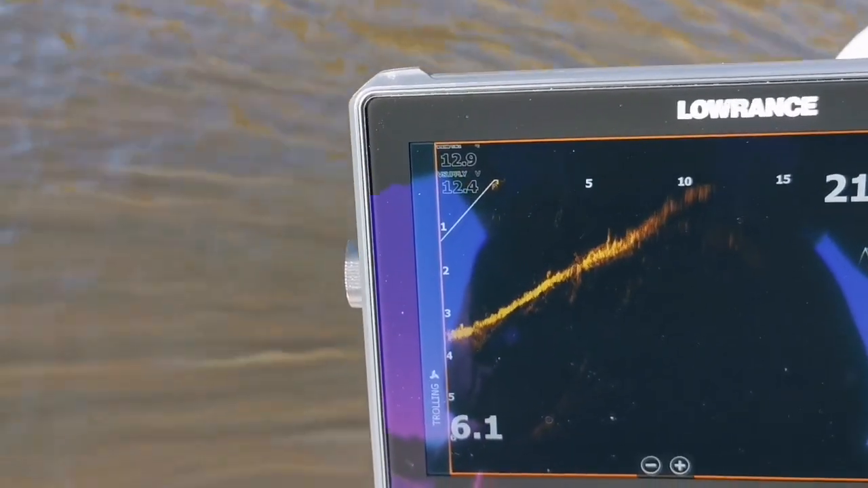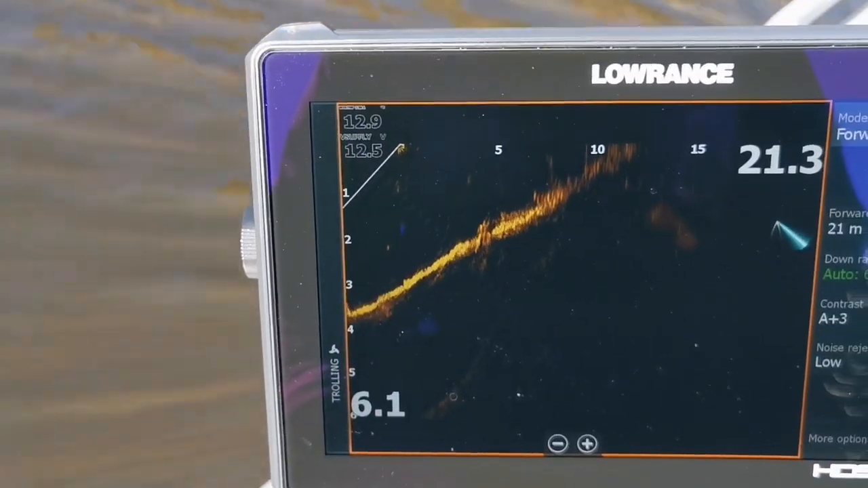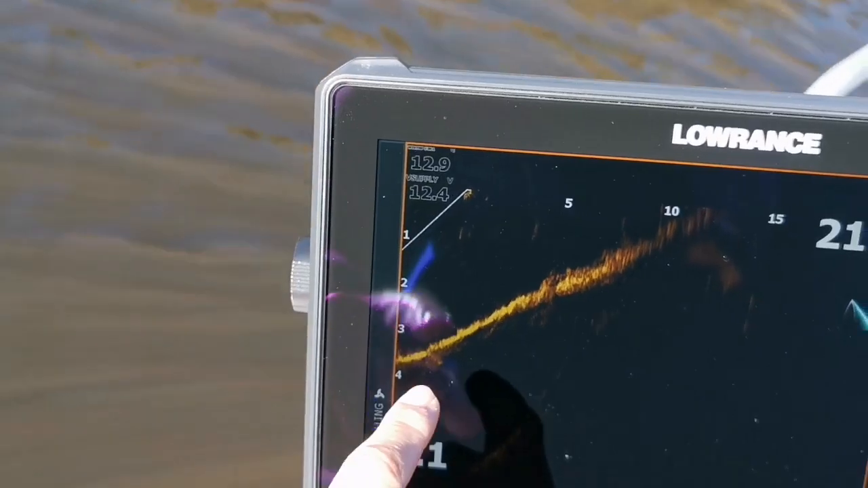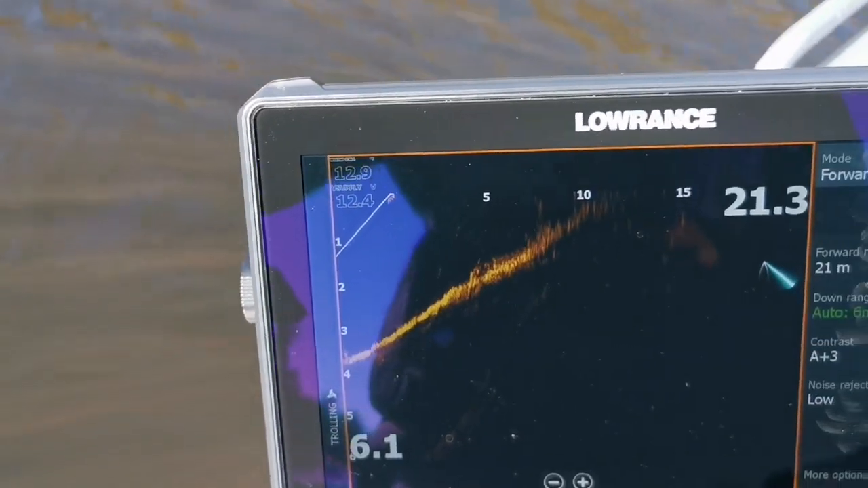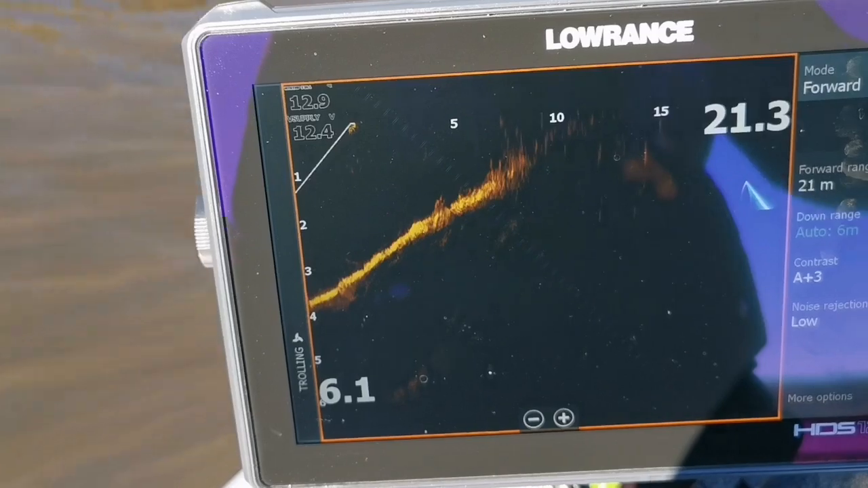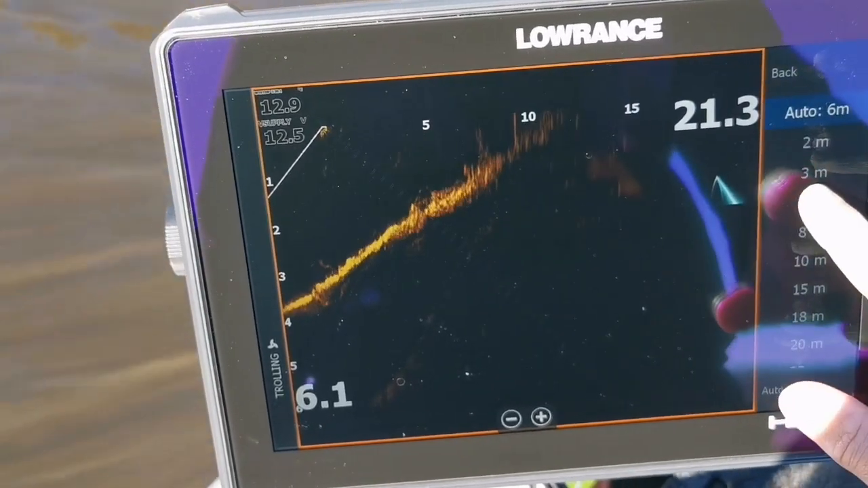So what I'm going to do is actually adjust that. I like to adjust it manually, and while we're doing that, you can see the bubbles coming up here from the bottom. That's how sensitive ActiveTarget is. You can see the individual bubbles pop up. It's pretty awesome. But moving on, I like to adjust my range of forward and down manually. So I'll go to about 5 meters.